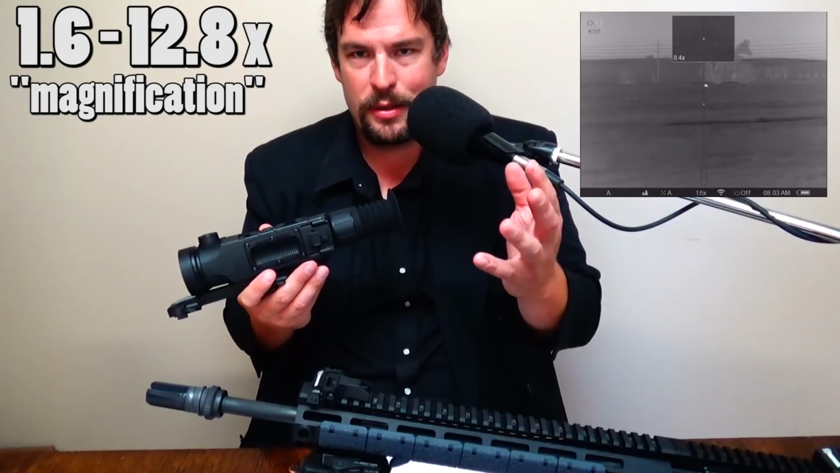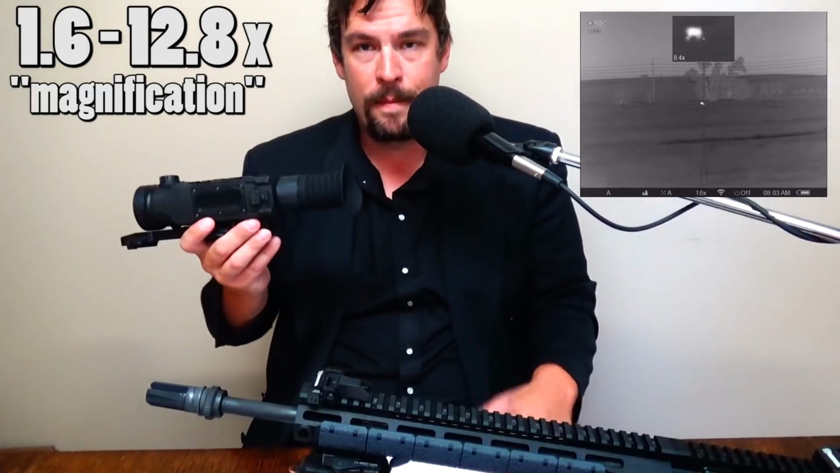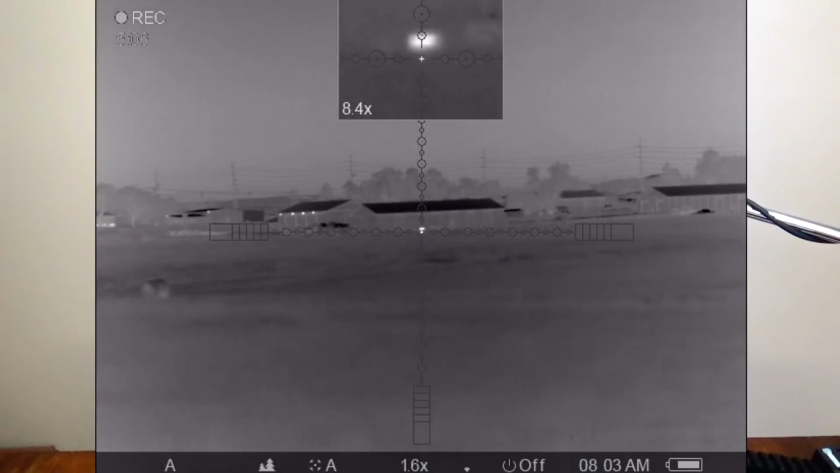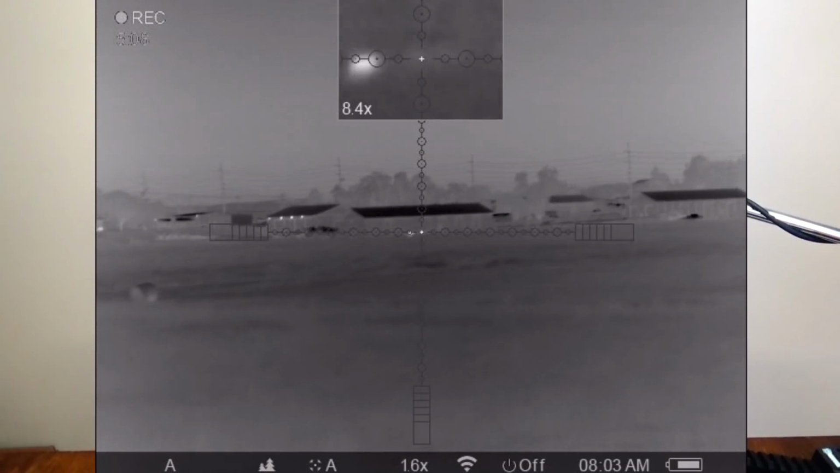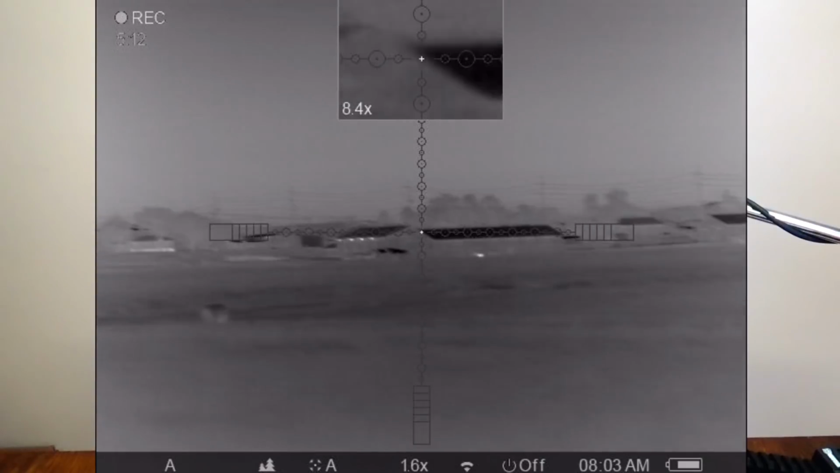I don't know if they use pixels or what, but you can zoom in on that display digitally, and actually it'll benefit you a little bit. It also has a detection distance on objects like animate targets of up to 1,800 meters. And actually, that is true. You can definitely detect stuff.